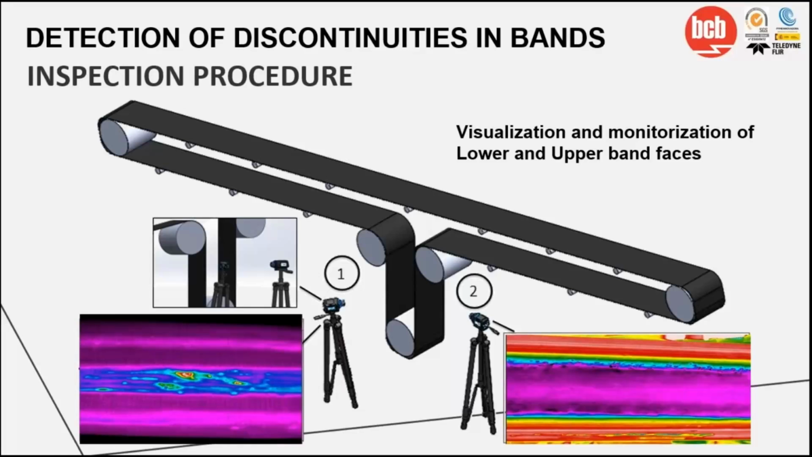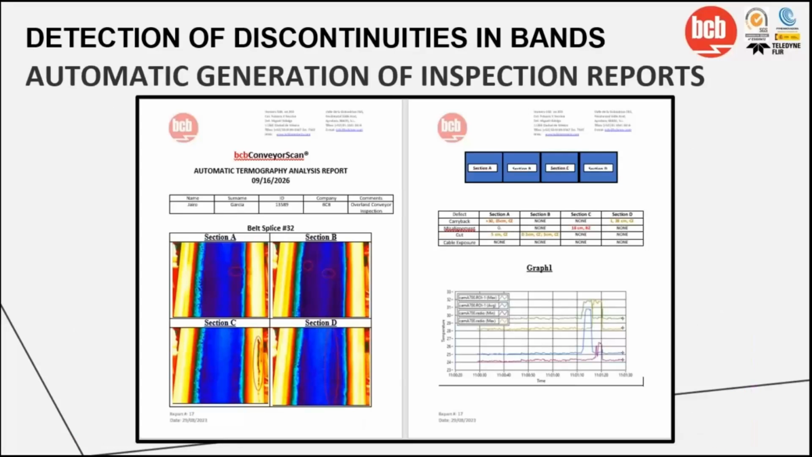And all this helps to extend the life of the bells and avoid costly expenses from damage and time out of operations. Here's an example of the report made by the system and some of the discontinuities that we can detect, as you can see in section A, B, C, or D.